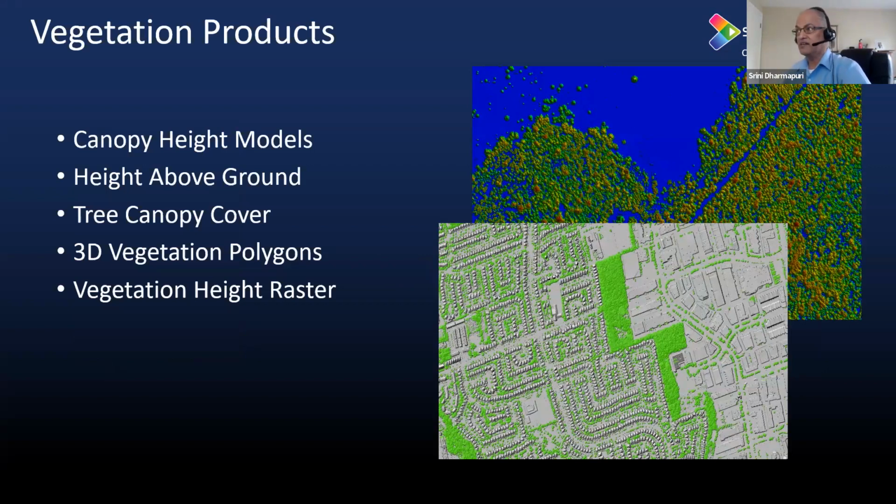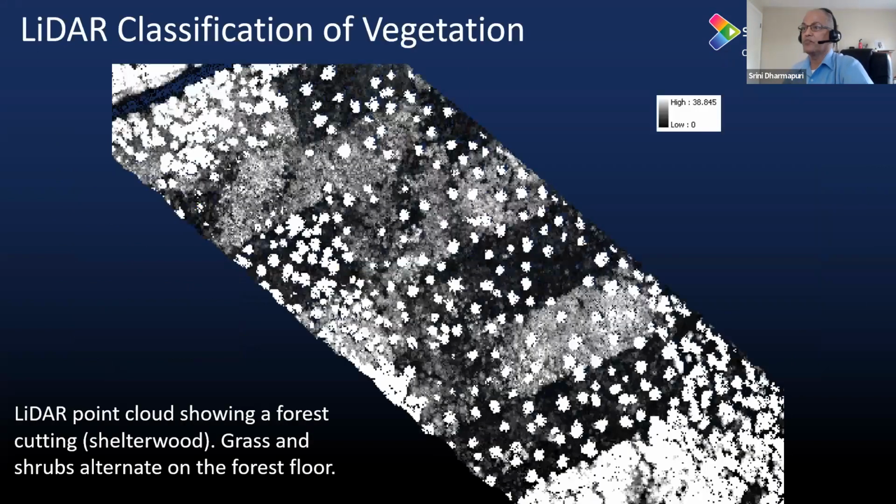And once that is done, then you can create these derivative products, which are primarily canopy height model, height above the ground, tree canopy cover, 3D vegetation polygons, and vegetation height raster. So let us take a few of these products.